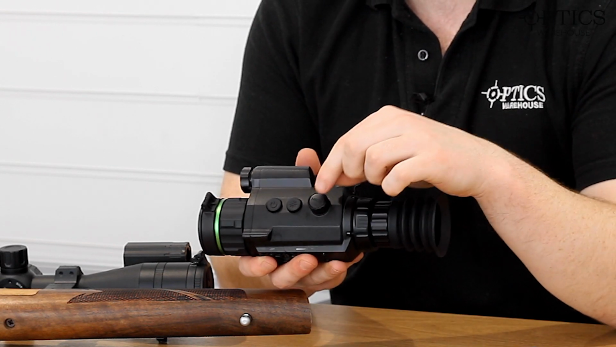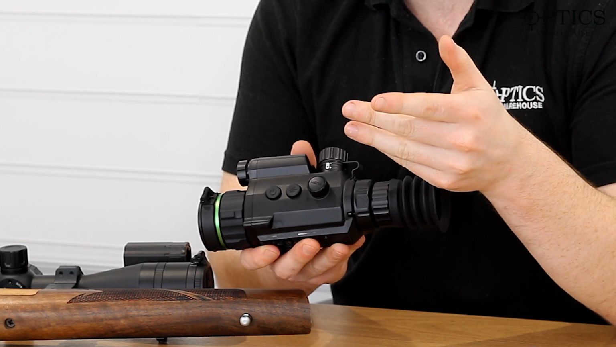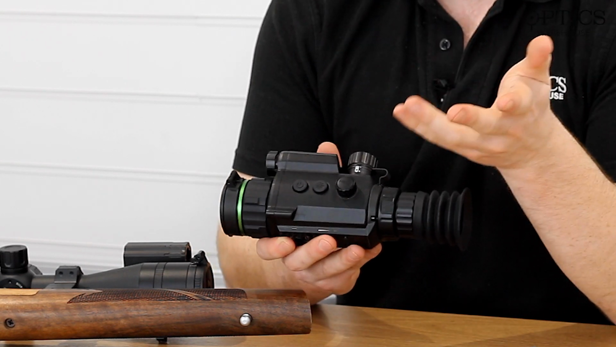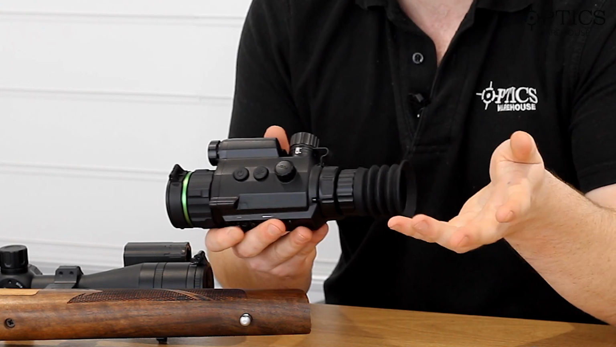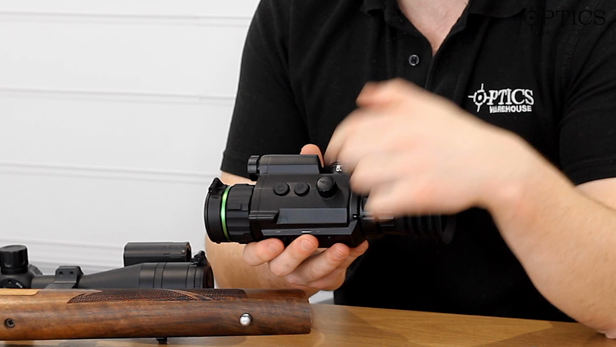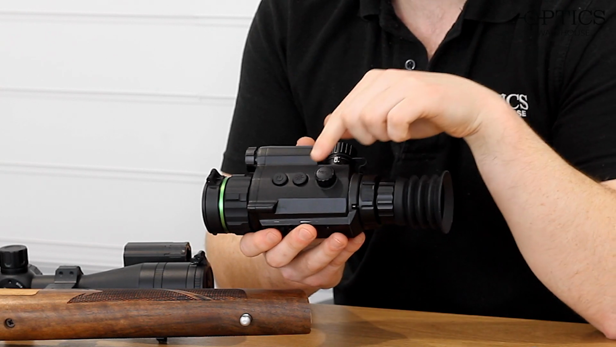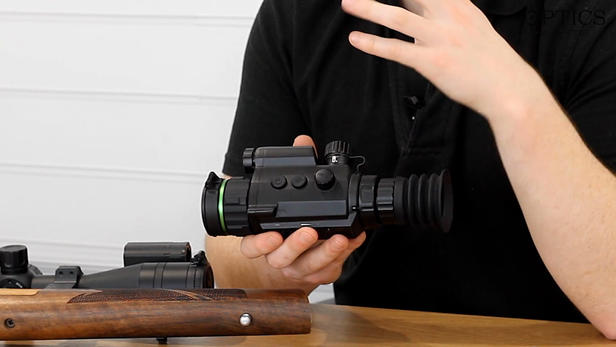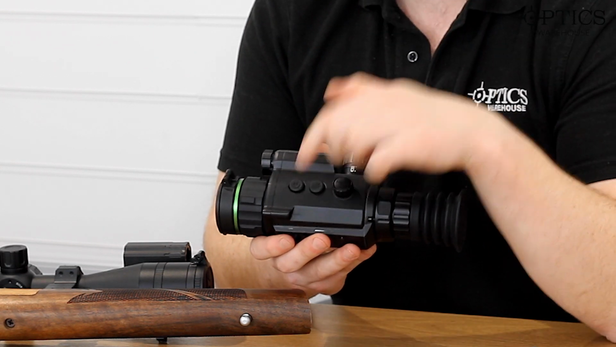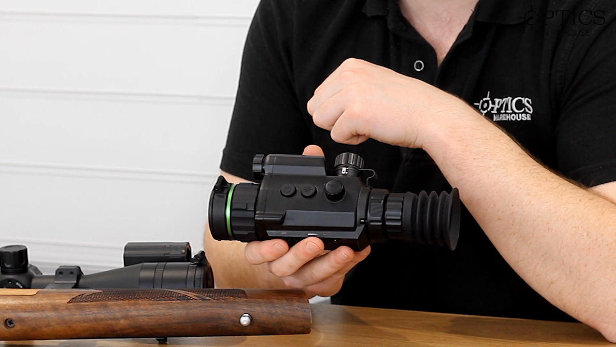You've got three buttons. You've got your zoom there, so you've got your 1 to 8 times digital with a 2.7 times optical base mag. So that obviously gives you roughly 3 to 24 times if it were an optical mag scope. You press it once and you get your recording. You've got your laser rangefinder there. You can set that to single or continuous over a variety of seconds, etc. And then of course you've got your on and off button as well.